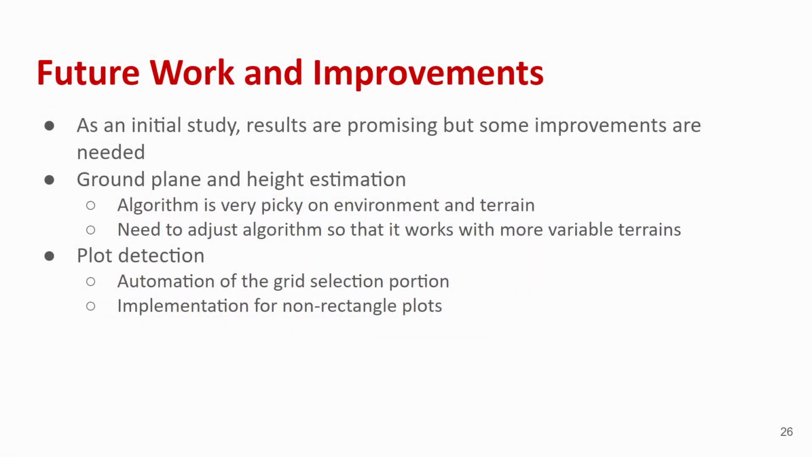While the results are promising for an initial study, there are still improvements that are needed. Currently, the algorithm is picky on the environment and terrain. Further testing is needed to make it more robust. For the plot detection, we need to fully automate the grid selection process. We also need to adjust the algorithm to work with non-rectangular plots.